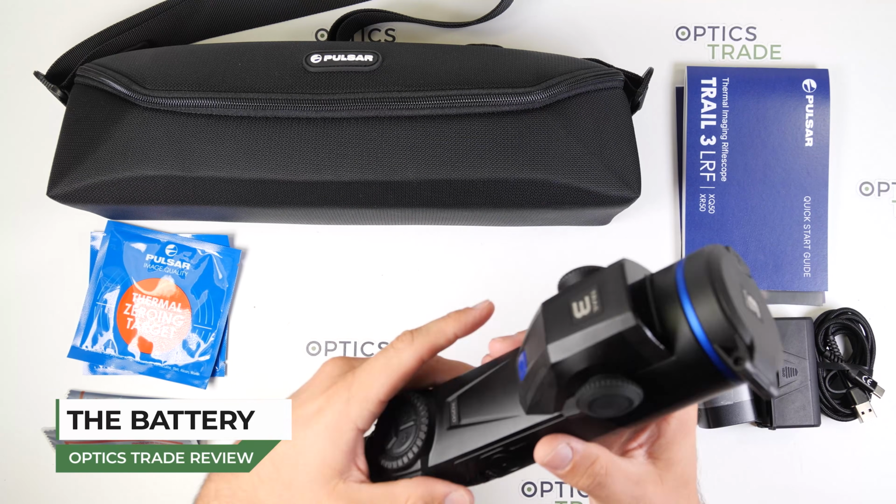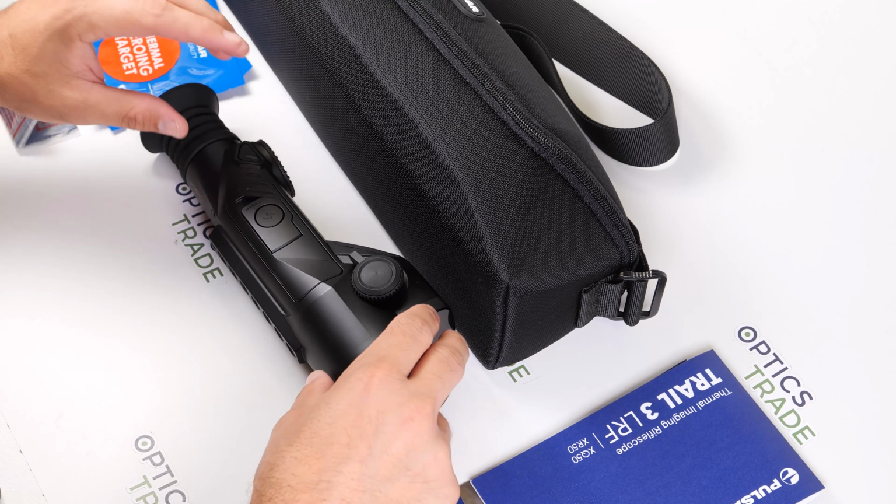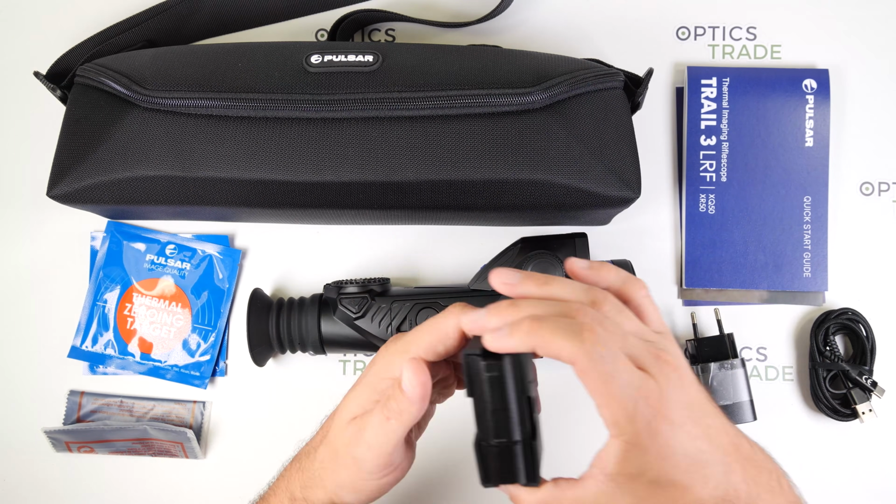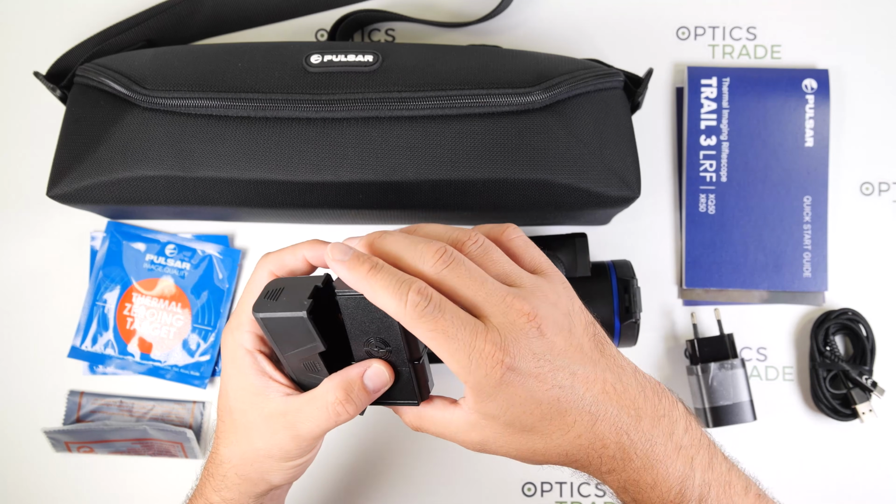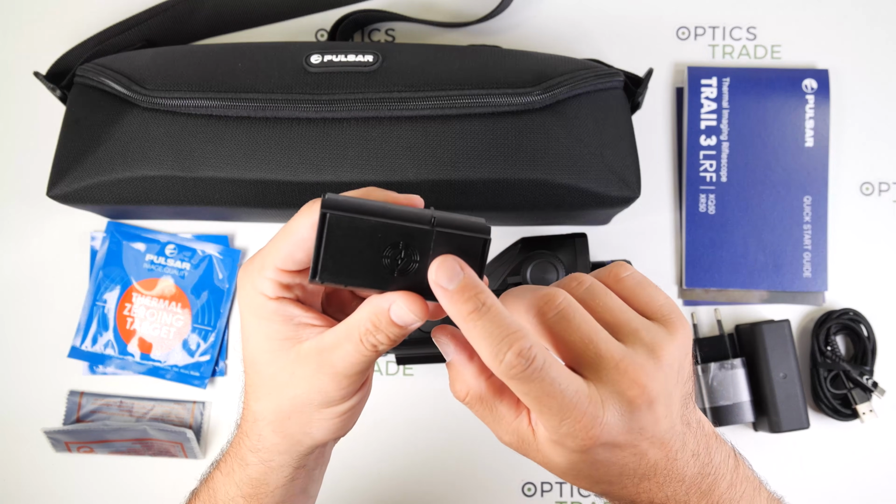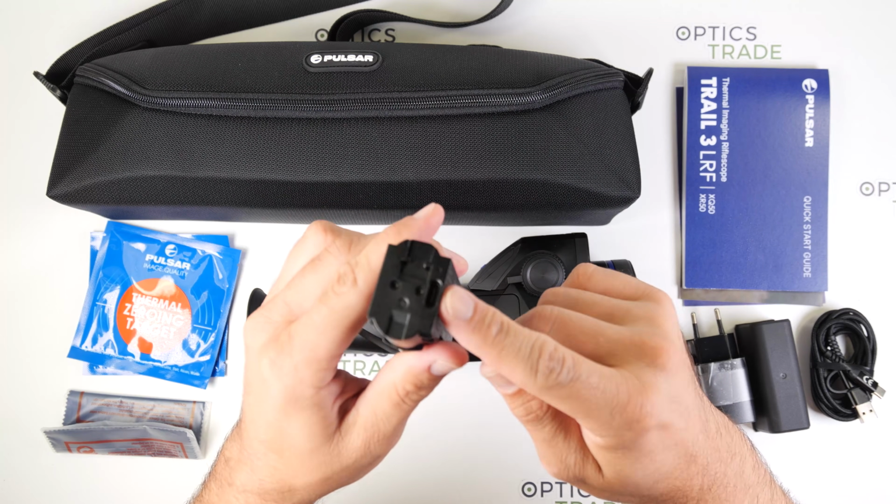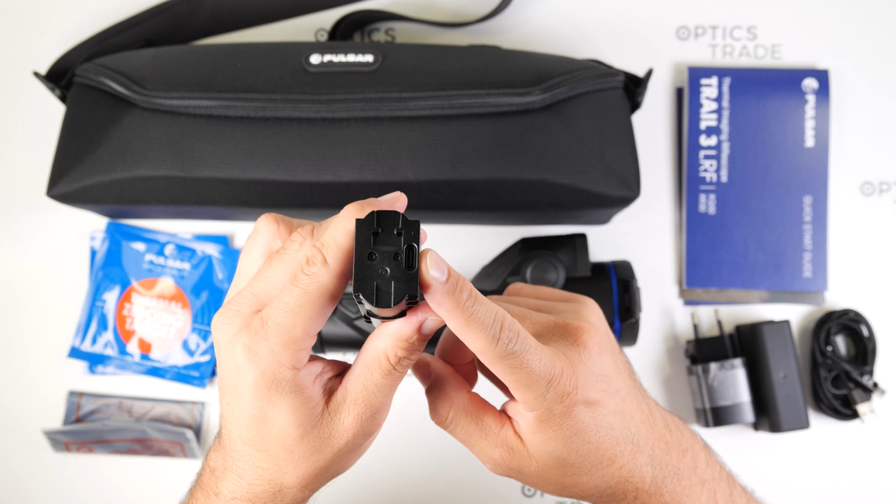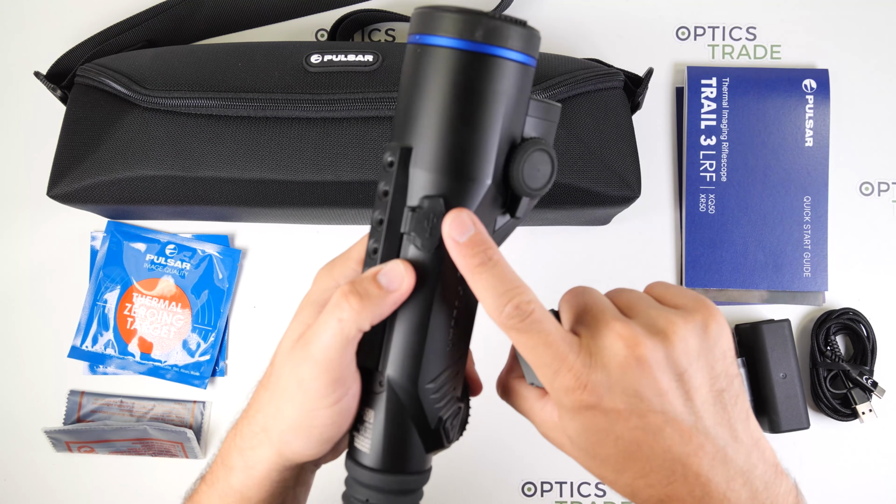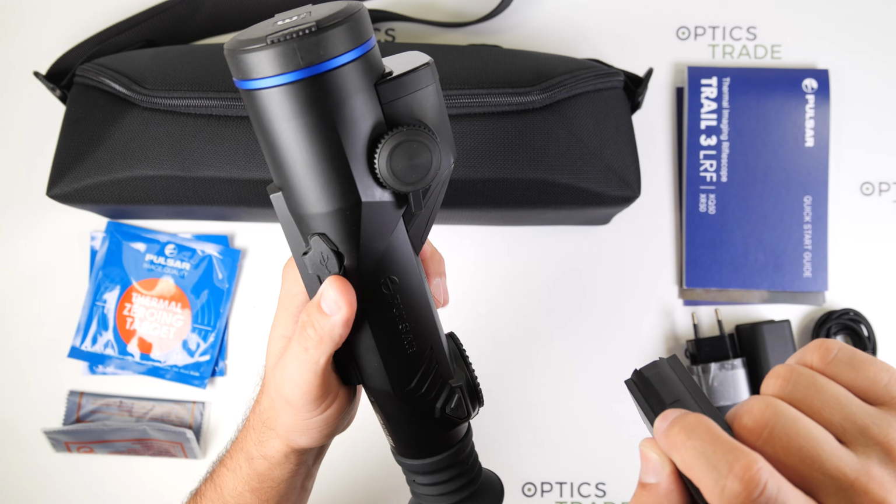The device, as I said, comes with one interchangeable LPS7i lithium ion battery with a capacity of 6400 milliamp hours. This is this type of the battery. This battery can be charged wirelessly, like your smartphones, or with a USB Type-C port. The battery can also be charged directly through the device, so even if the battery is inserted, you can charge it through the external port here.